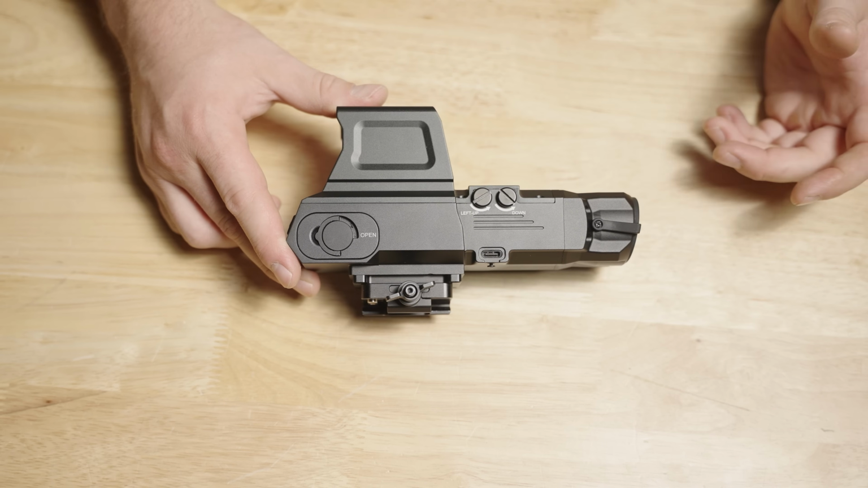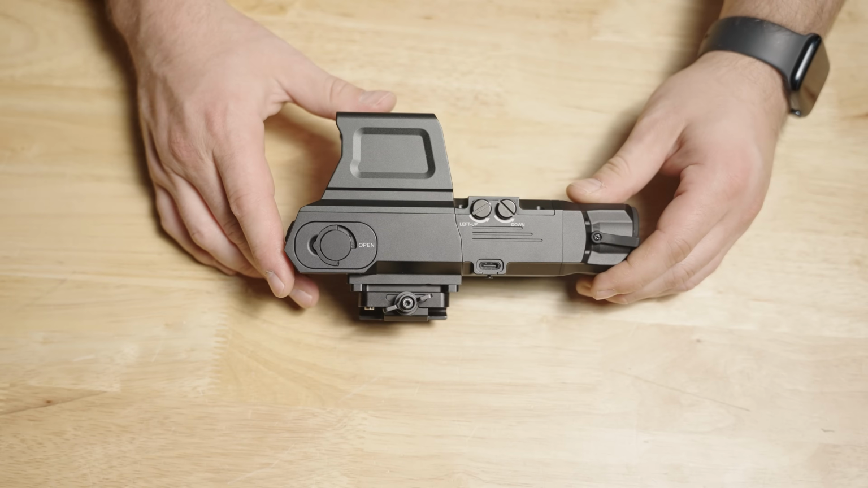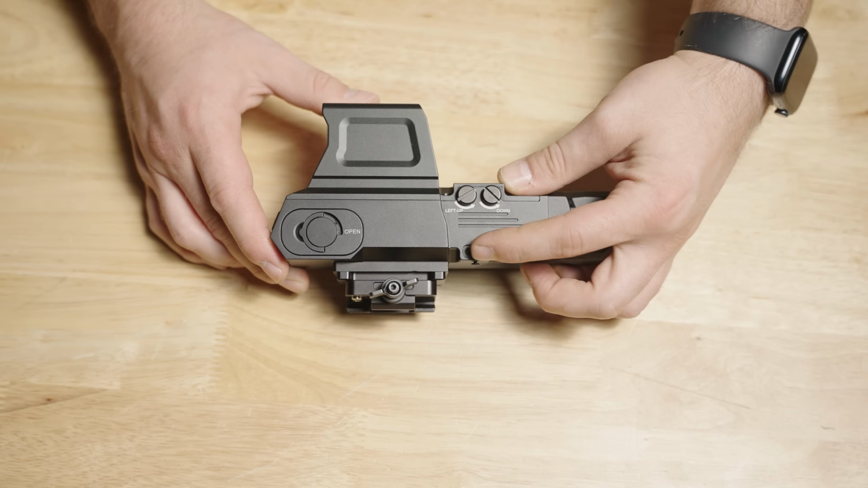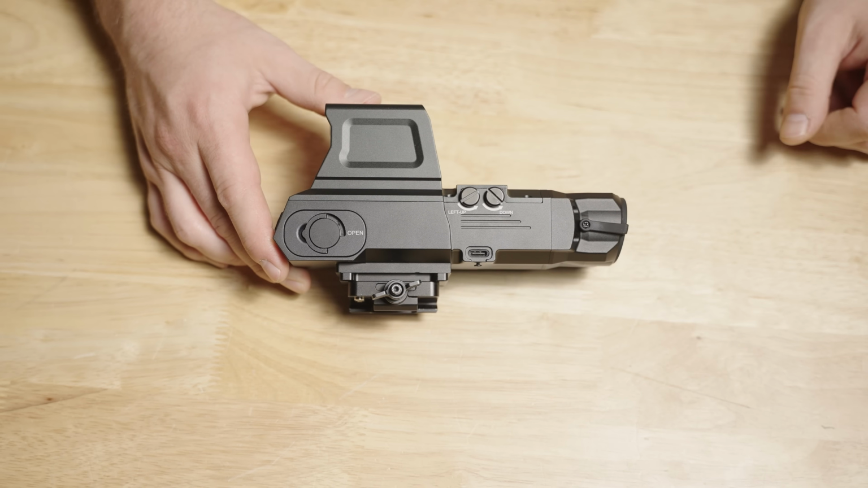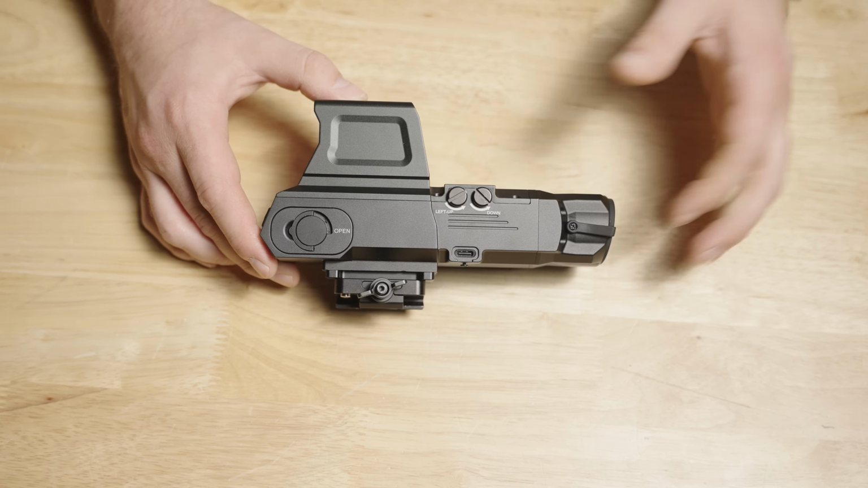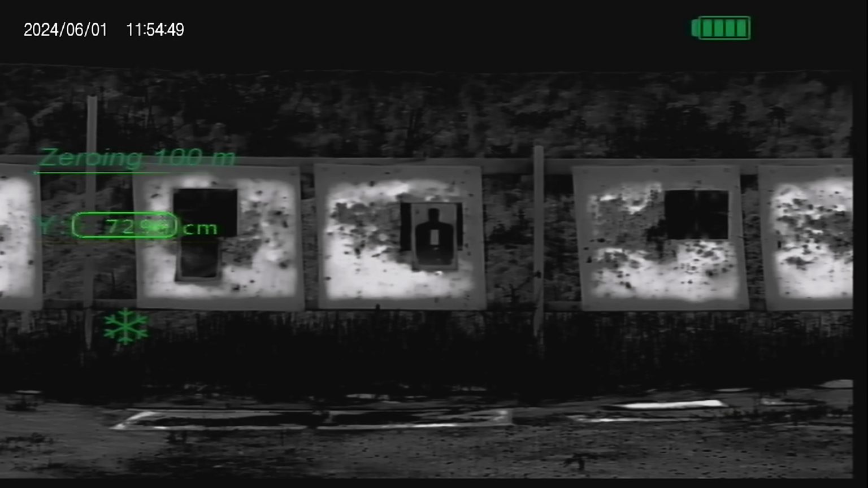I didn't have any physical or mechanical failures other than just losing this rubber cover. For those that are worried about that, you can get little USB Type-C covers for computers and stuff to keep dust out that you could replug this. I keep a handful of them in my range bag in case they go missing. That's really the only thing that failed on this optic, although I won't really hold it against them. This happens to me all the time with rubber small parts. So that's all good there.